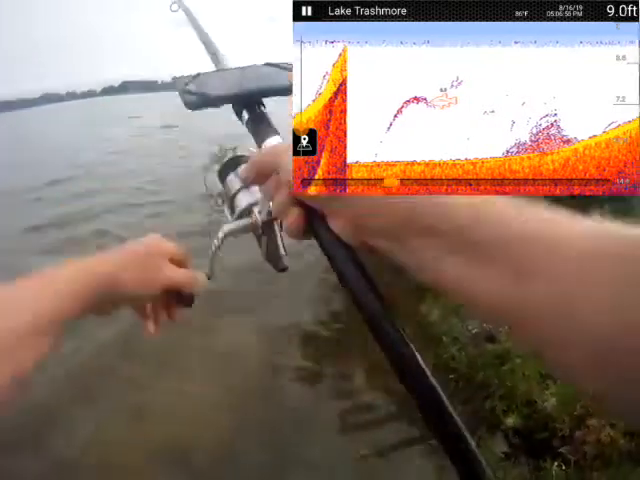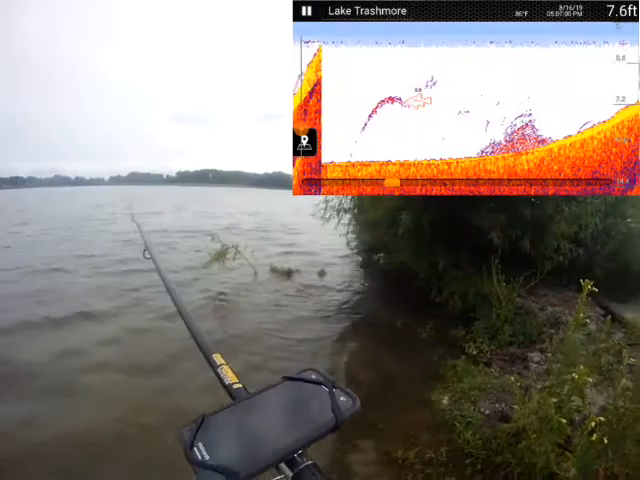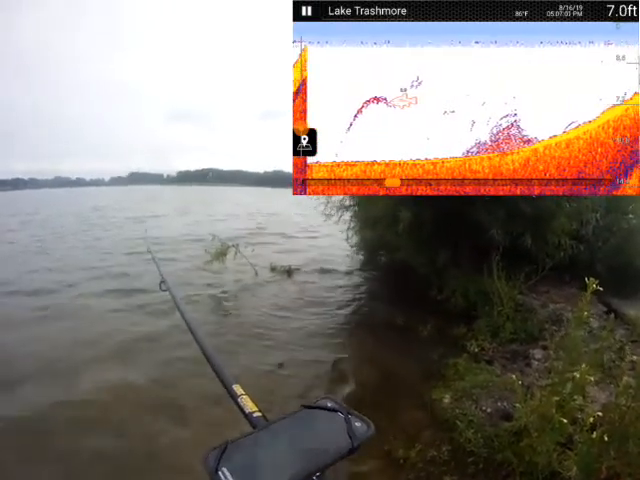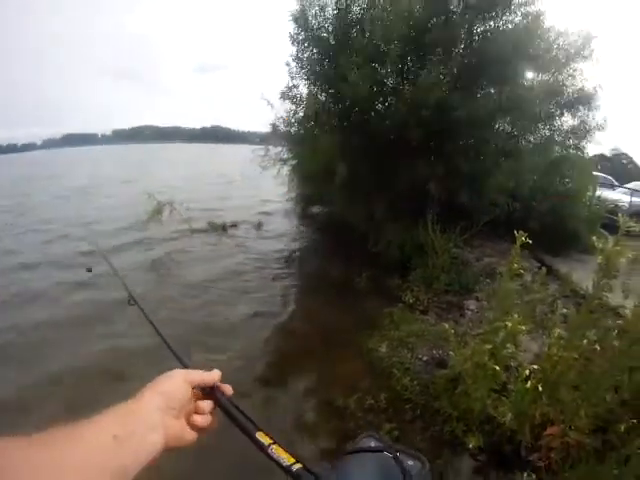Okay. I haven't been overly impressed with what I'm seeing here in terms of numbers of large fish. Certainly a lot of bait fish in here, and that kind of bodes well.